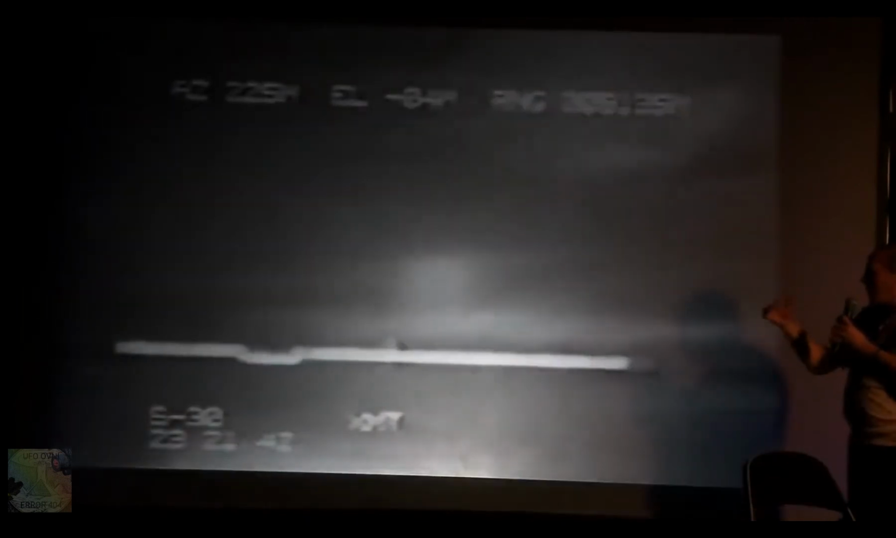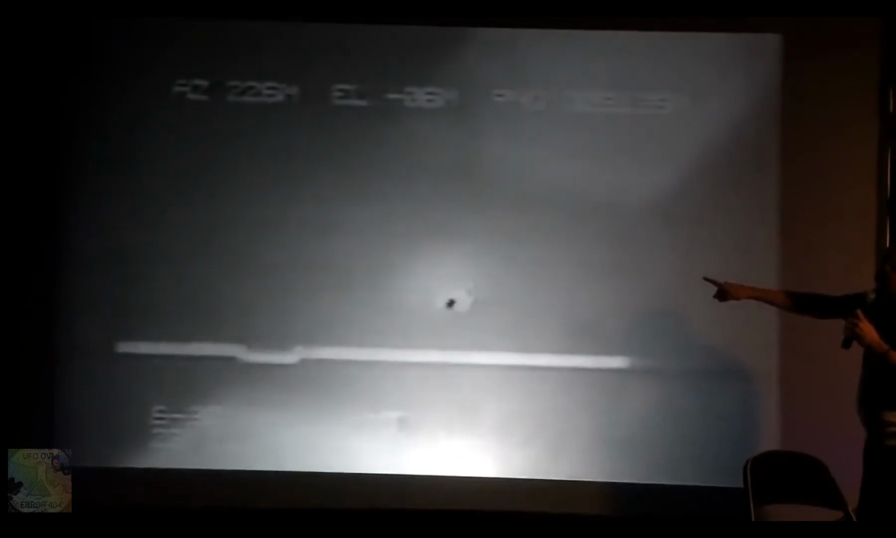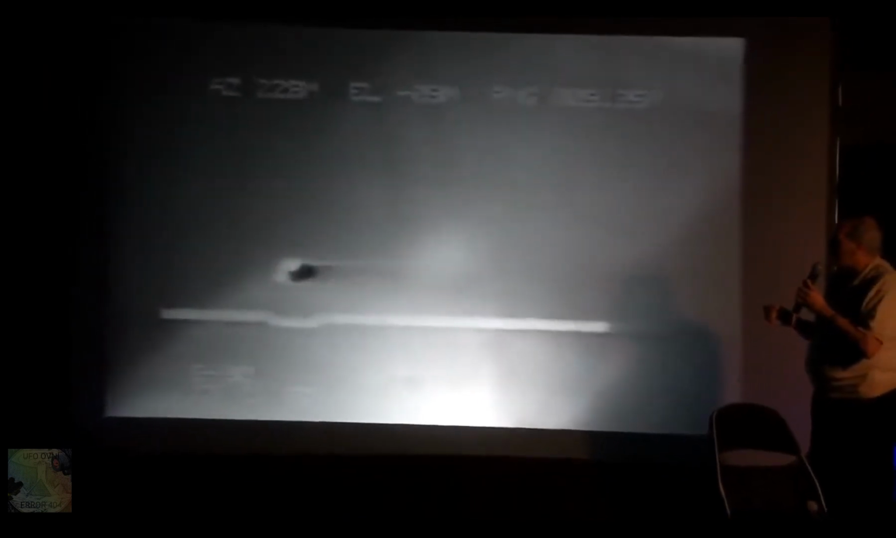And when it gets above these clouds here, you're going to see the white plasma field that surrounds the craft, as you can see here. It's approximately putting out, I guess, anywhere from at least 100 million volts, maybe higher. The black, again, is the craft itself. And you're going to get to a point here where it looks like a clover leaf of 4 separate fields.